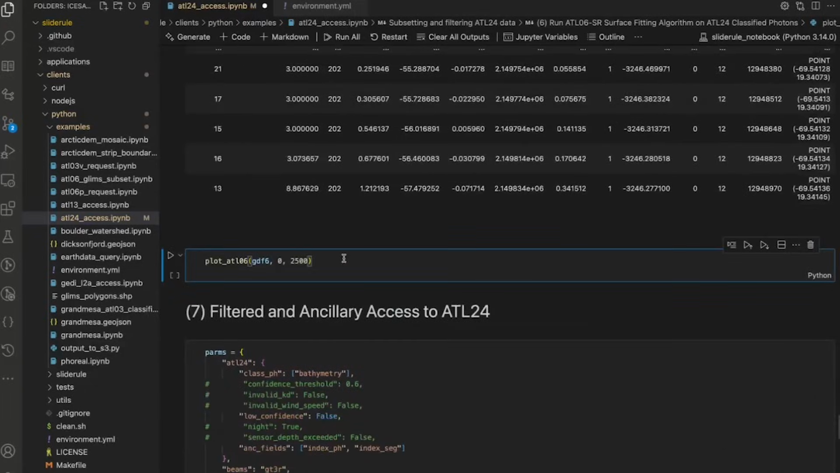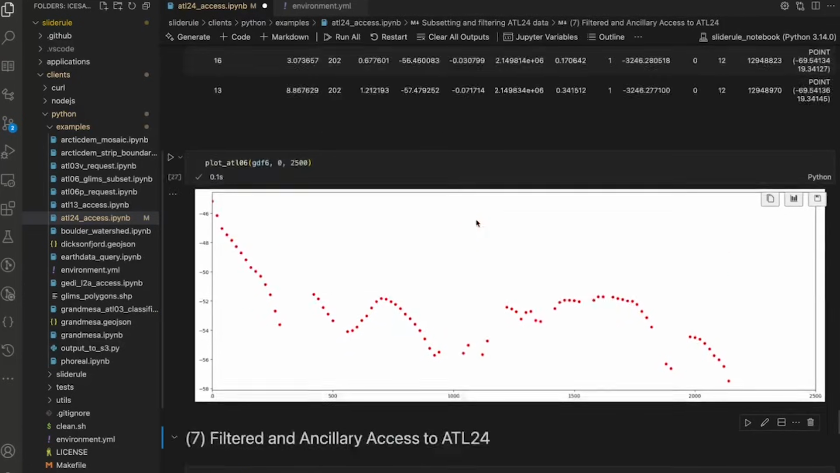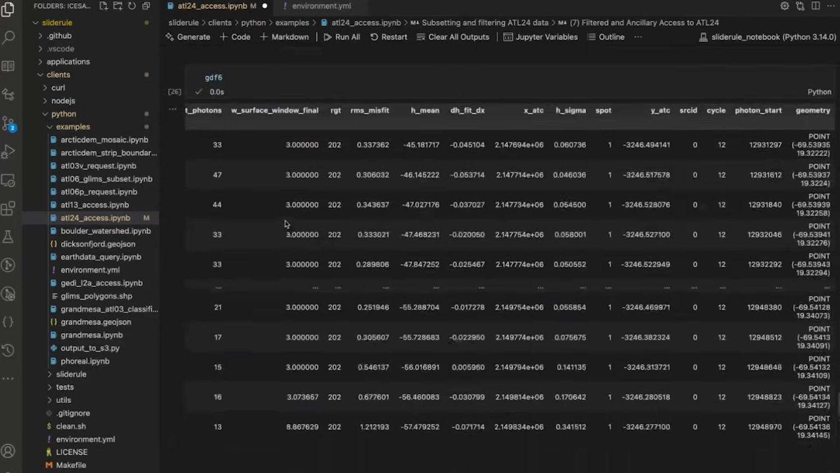Okay, so now let's plot this, and we get a very nice smooth return of the sea floor. Now again, you may say, well, there's some things here that aren't right. You can go back and tweak the parameters here and say, oh, you know what? Let me get rid of low confidence photons, or let me do an ATL24 confidence level that's higher. I only want the really high confidence photons based on ATL24.